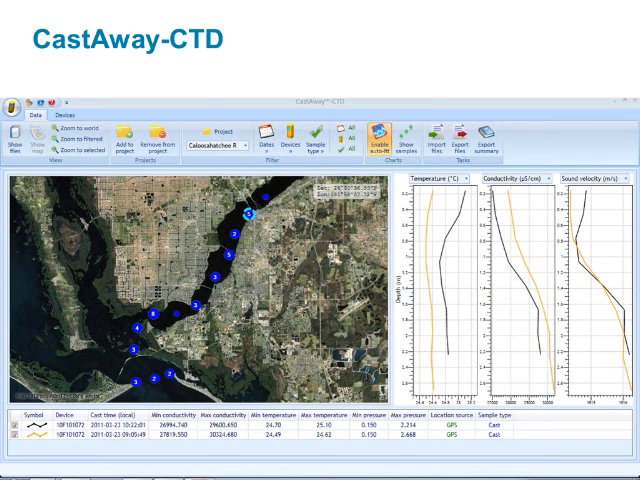Can the HydroSurveyor account for wavy lake surfaces? I'm assuming we're talking about if there's wind out on the lake when you're surveying and the boat is doing a lot of pitching and rolling. Can the HydroSurveyor account for that?